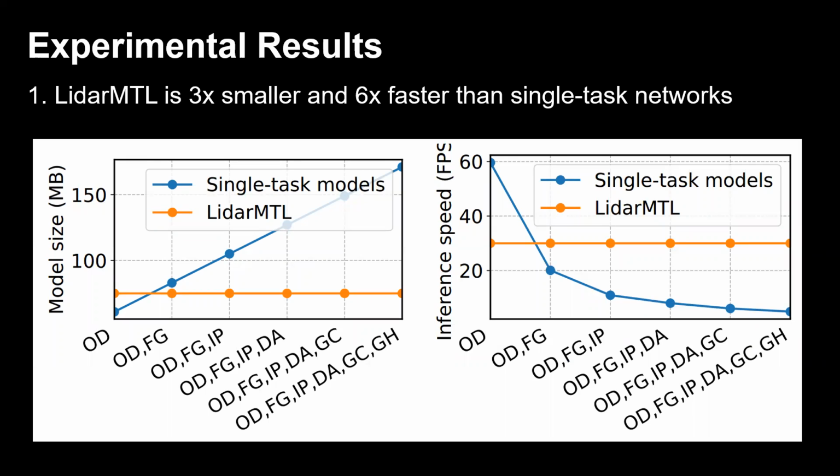The following 2 figures show the reduced memory footprint and higher inference speed brought by LidarMTL compared to performing each perception task separately. When increasing the number of tasks, which is shown on the horizontal axis, the LidarMTL network remains constant in model size and inference speed, while the single task model approach requires linearly increasing memory and much lower inference speed. When performing all 6 perception tasks, our LiDAR multitask network is more than 3 times smaller and 6 times faster, showing its high efficiency, which is crucial for online deployment.